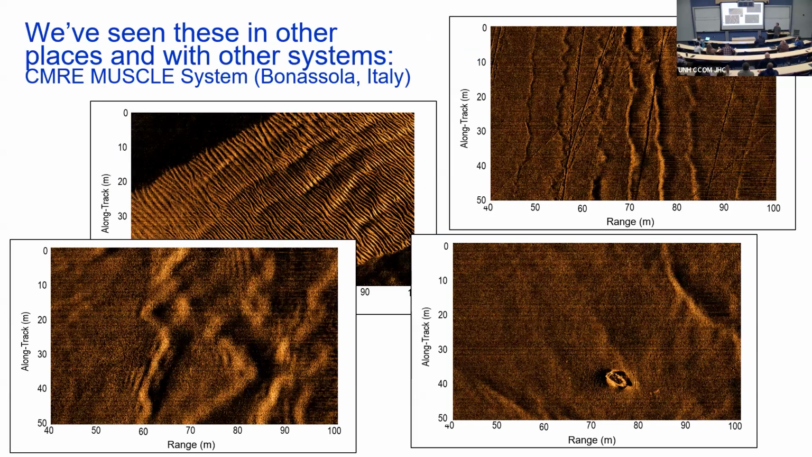We've seen them on other systems. So this is the mussel system, which I showed you that Roman wreck. These are just 4 examples. And once you know what they look like, the flavor, you can look at images and go, oh yeah, that's not a seafloor feature, especially when you see them cutting across ripples. So that's kind of obvious.